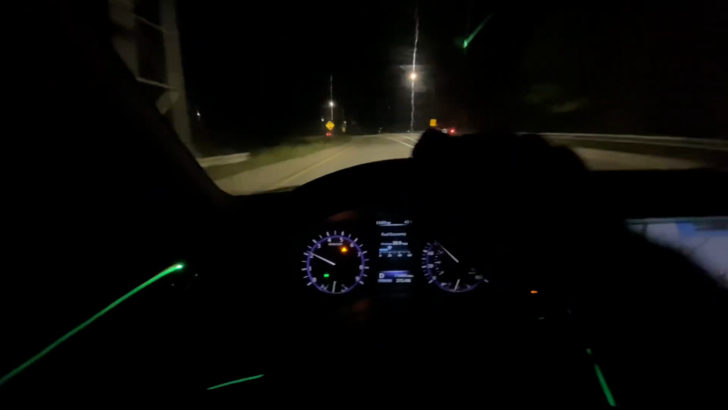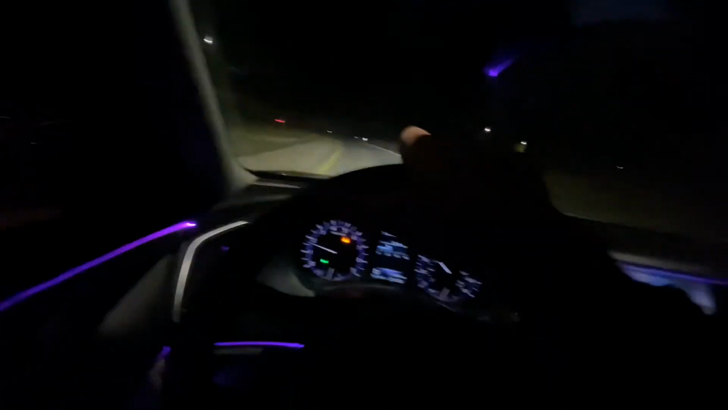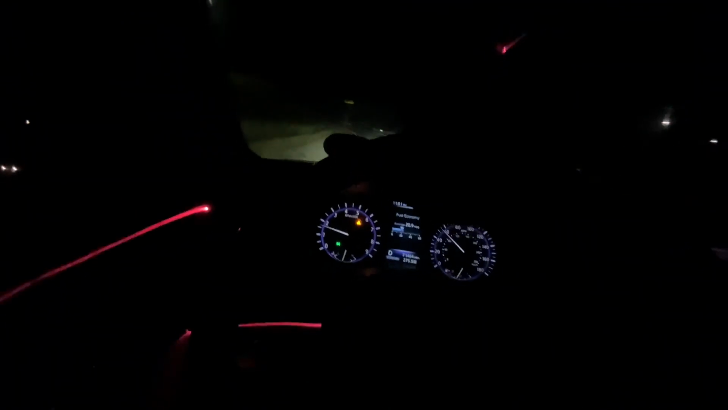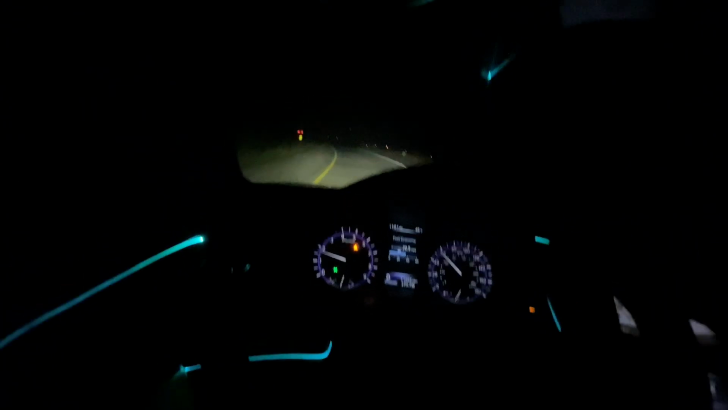So I ended up getting this thing. I've had it for 3 months now. Haven't had any issues with it. I replaced the tires because it had bad tires when I bought it. That was freaking $800. Yeah. It's a nice car. I love it, man. I love driving it.